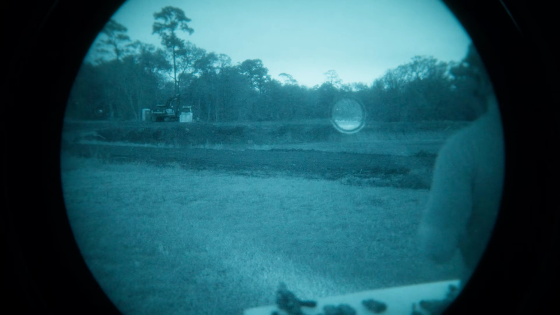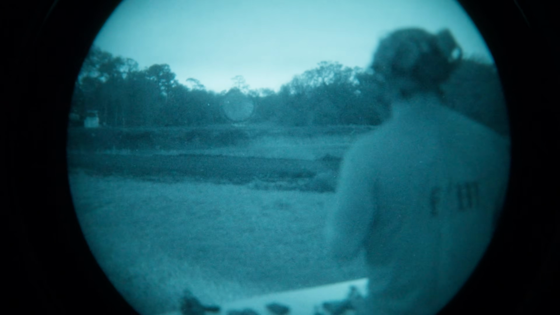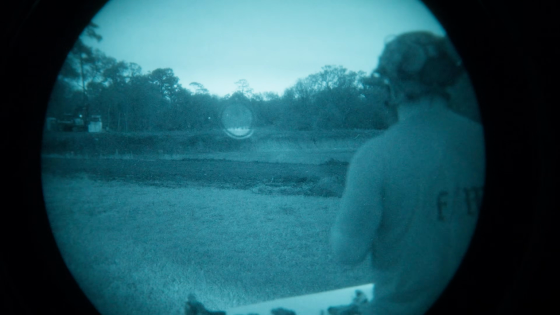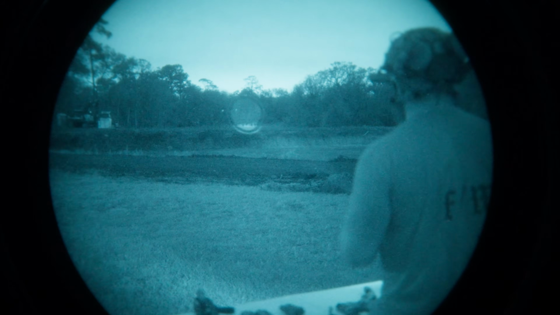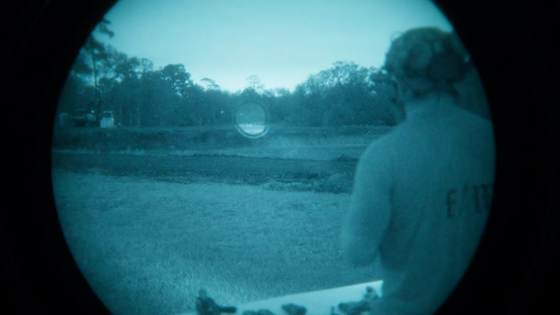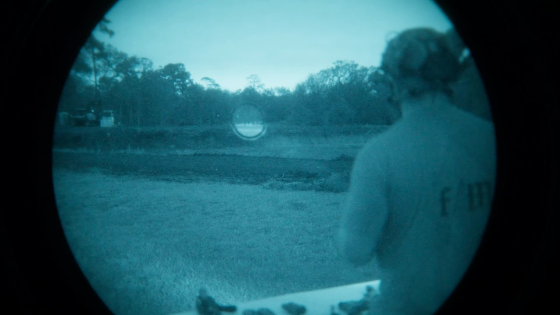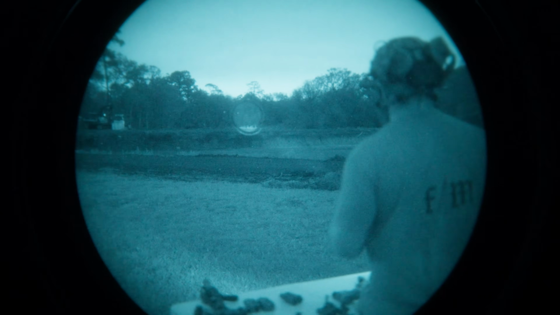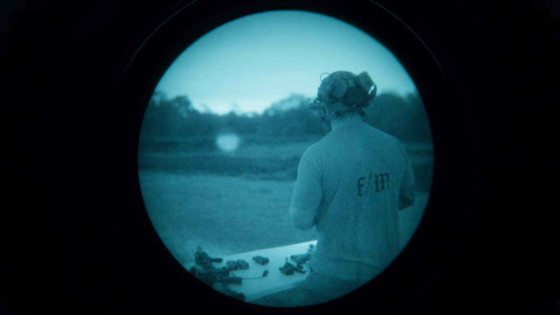You want to run it out here? I don't think it's really even needed to, but the D2 still got quite a bit of power out at that 200 plus meter mark, whereas with the A3, you can't even tell there's an illuminator on. But yeah, that's the Dbal A3 right here on the left and a Dbal D2 on the right.